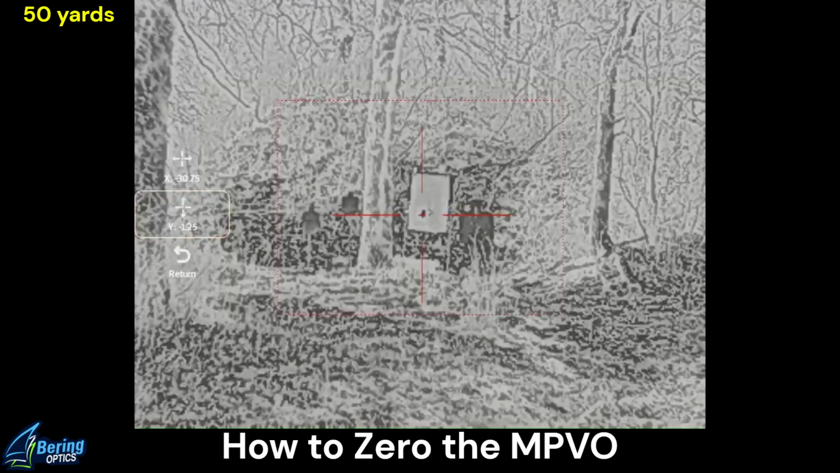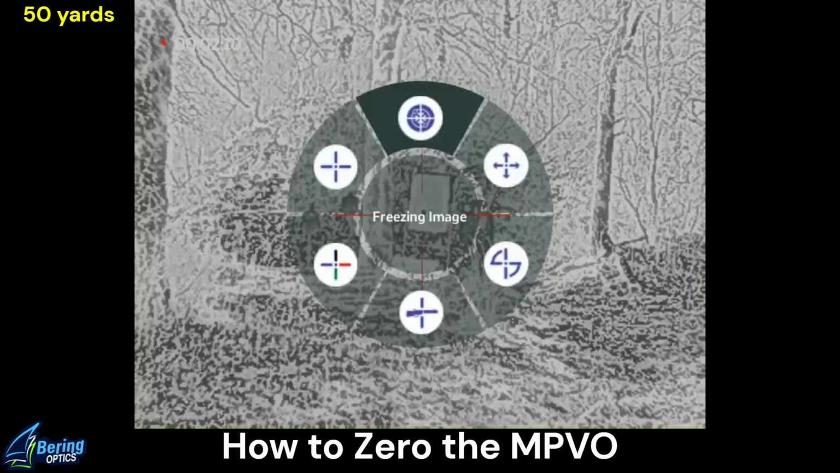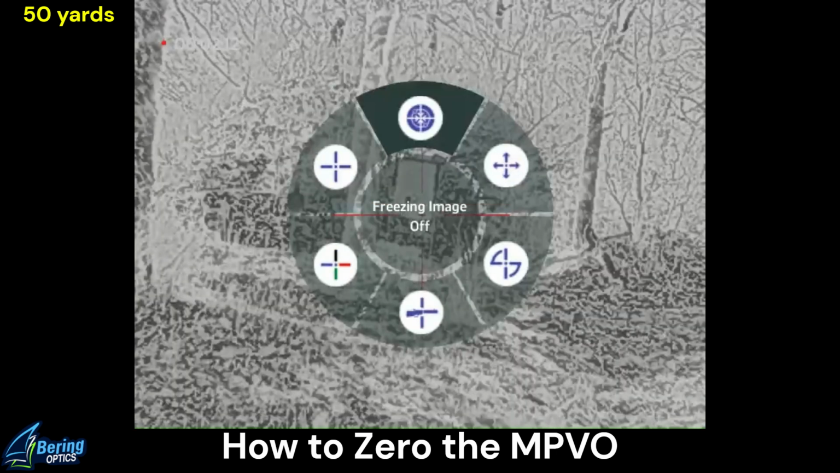Right there. And then, see, the reticle is now on the new point of impact. And I'm going to go to return. That should save it. I'm going to go back to freeze image and turn that off.